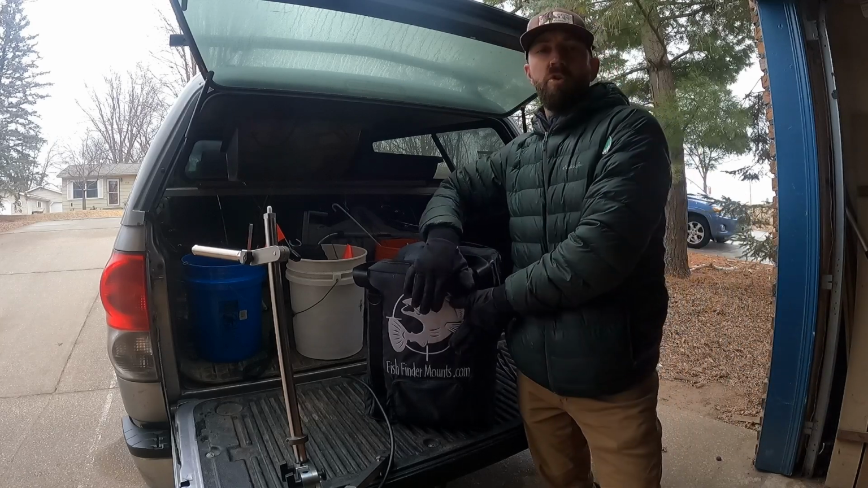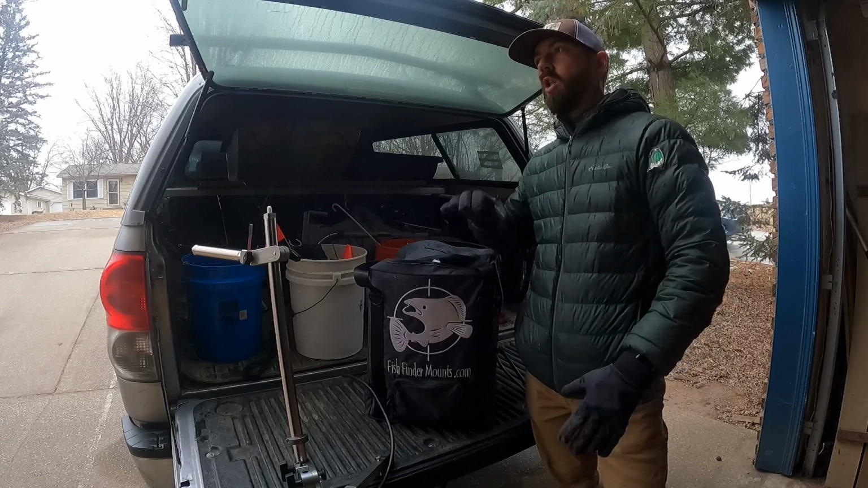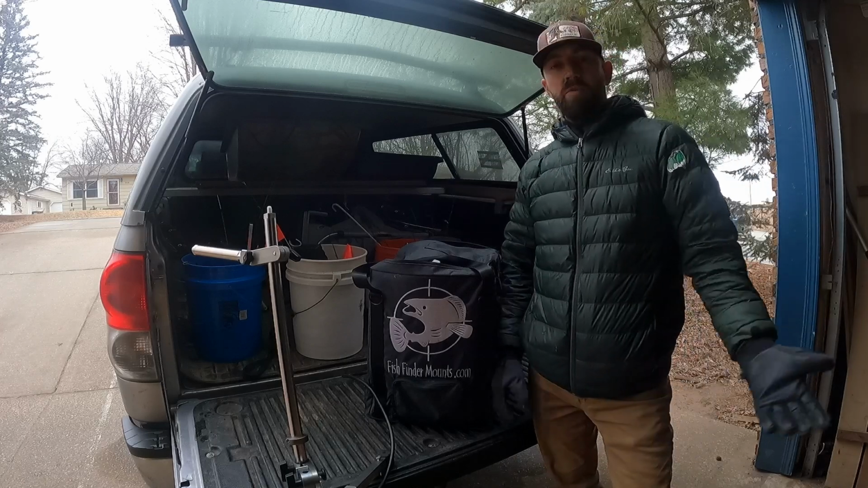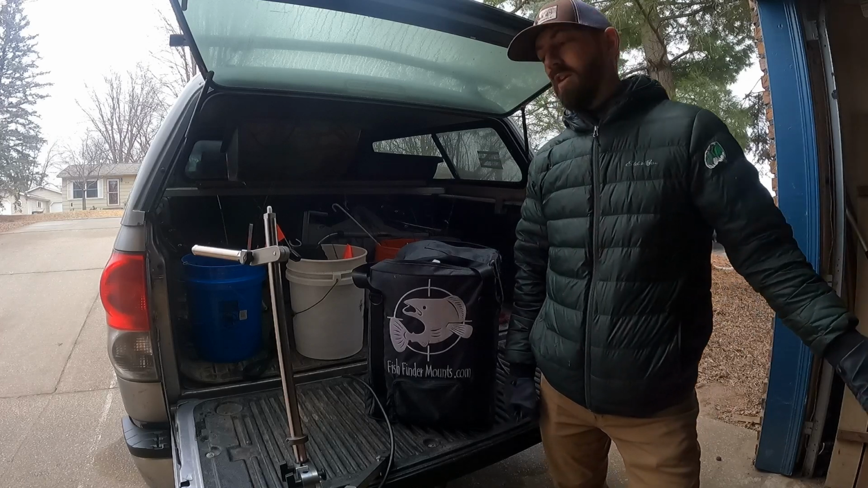It's going to be the things I like about this shuttle system, the things I don't like about it, all of that. This is something that I bought. They didn't send it to me, so I will give an honest review on what I think about it.